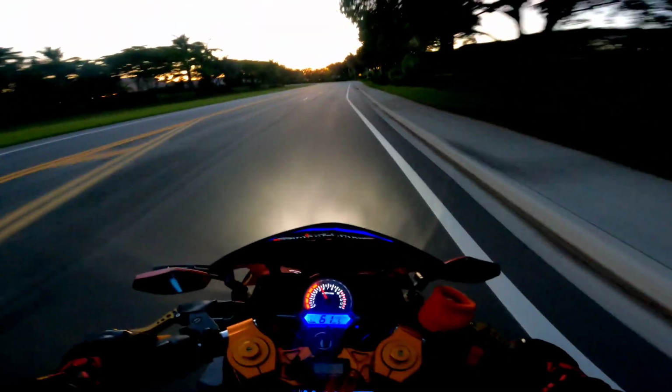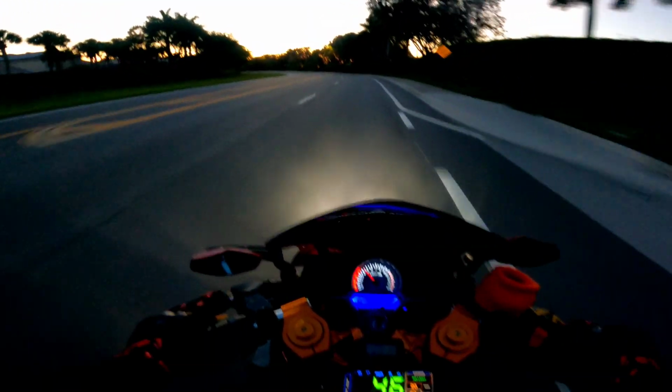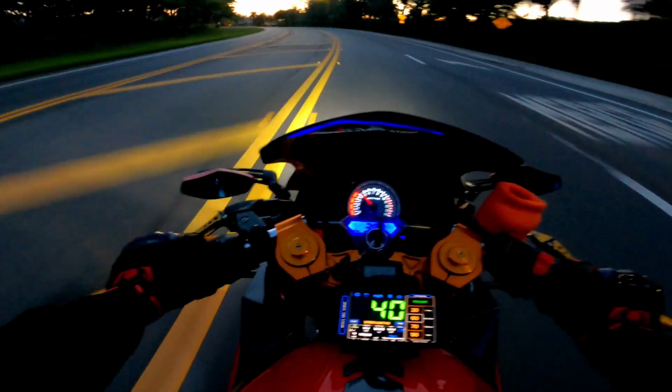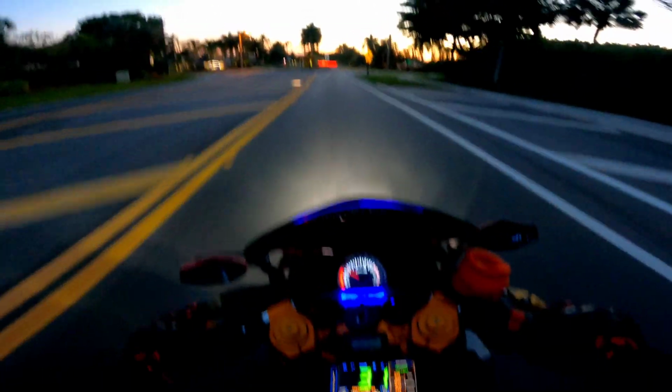How this thing goes. So yeah, about to take it on back in. Just wanted to come out for a quick little ride. I'm mad that my mirror loosened up, but hey, it is what it is.